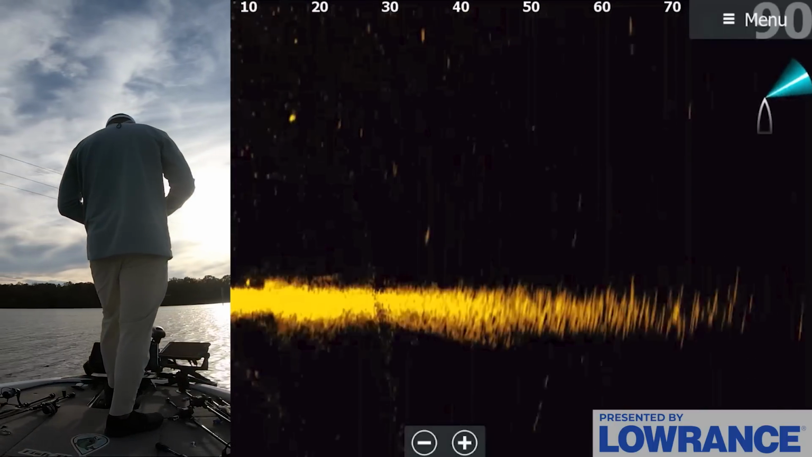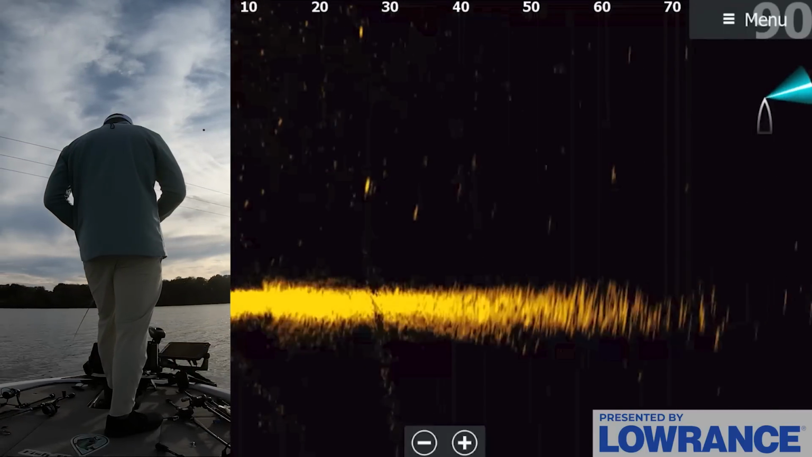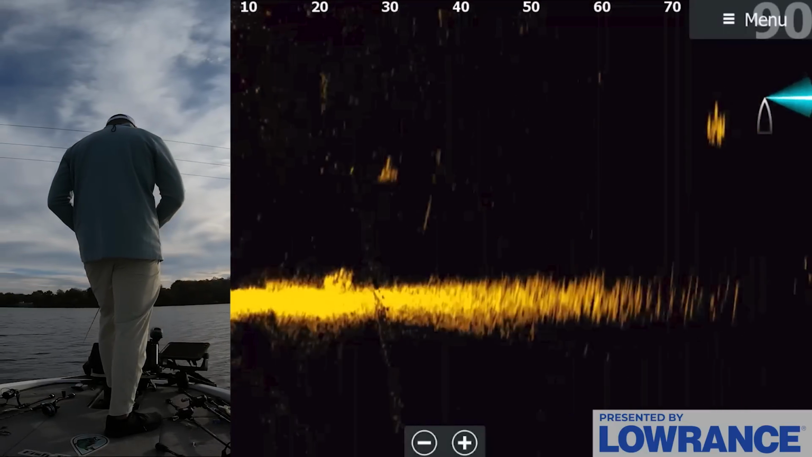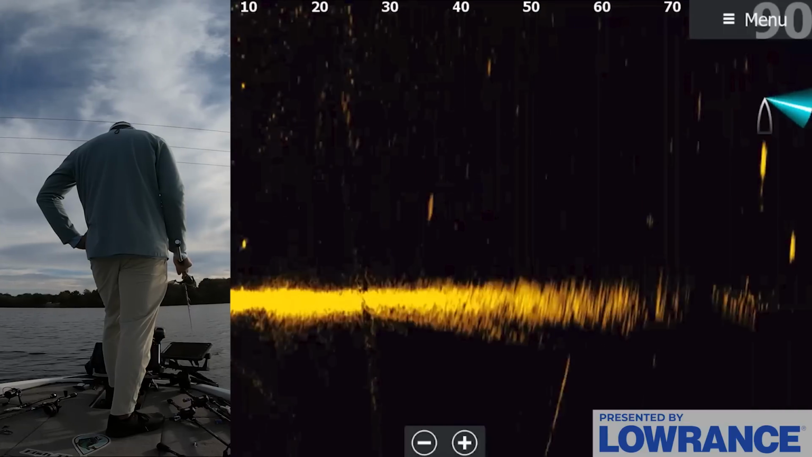You might find that these fish get really active and aggressive for a 30-minute to an hour window, and you catch 5 or 6. And the rest of the time, it's a lot of doing this, kind of waiting for them to bite or just kind of scoping around, doing this. It's not fast and furious all the time.